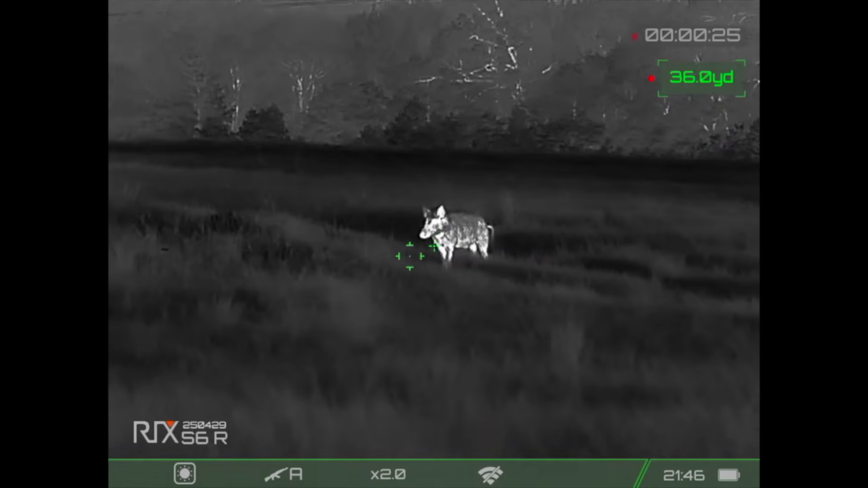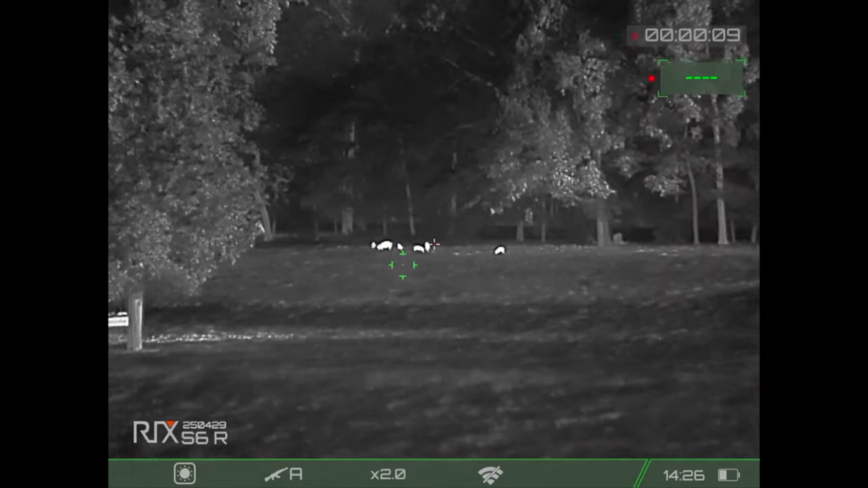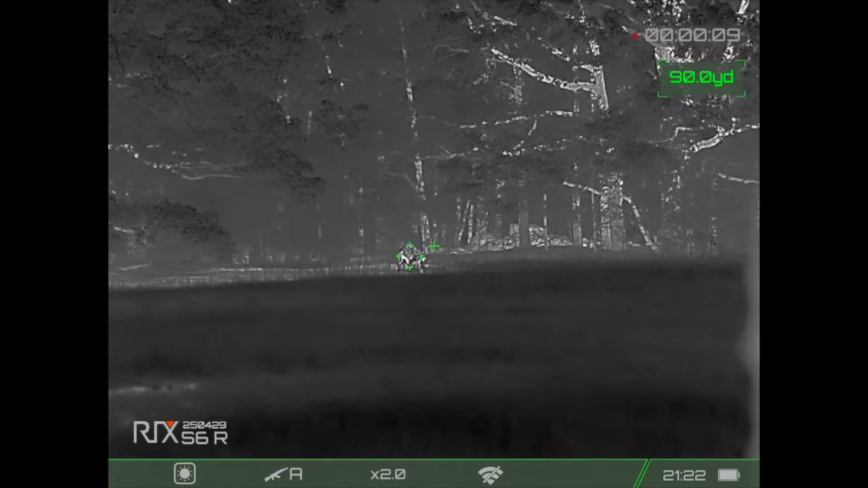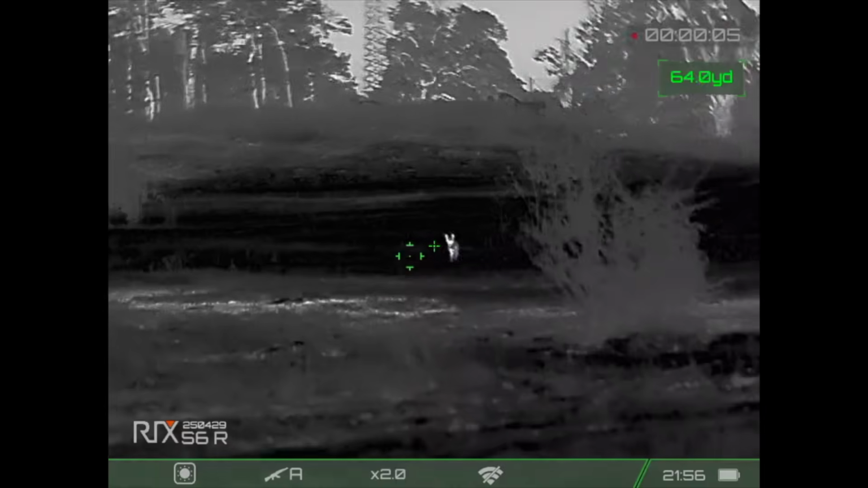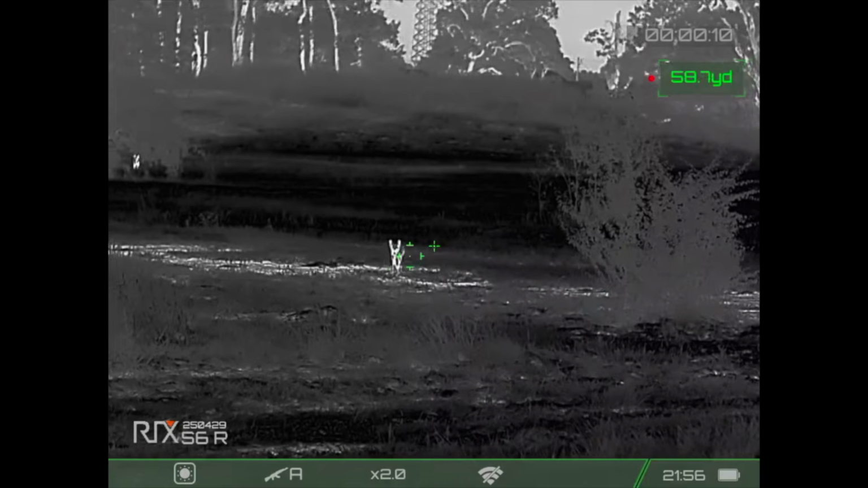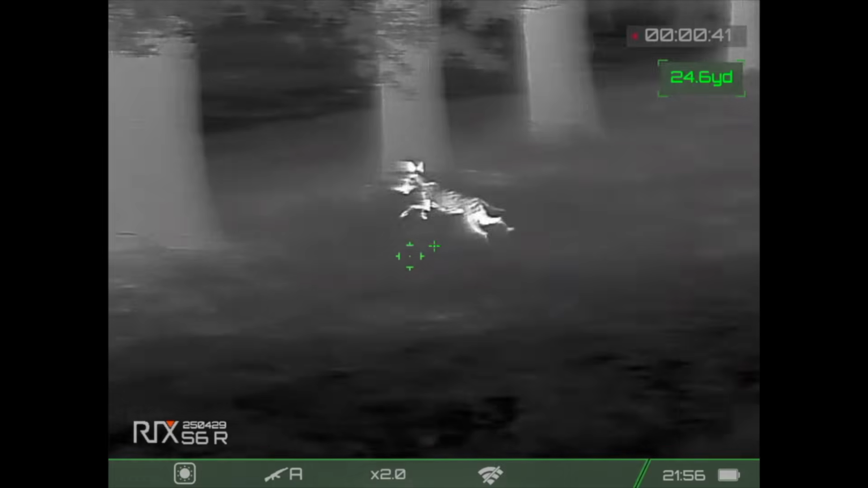It does have, and one of the features new to this Storm 6, because it is not a new scope, although this one is, the new feature about it is the laser rangefinder with the bullet calculation compensation ability built into the scope. The detection range, Rix says, is about 1,800 yards. More importantly, the ID range, I would say on a coyote or hog-sized animal, is going to be about 400 to 500 yards. That's where you can look out at 400 or 500 yards and know for sure without a shadow of a doubt that you're looking at a coyote or a hog or a deer. Now, bigger animals might be a little bit further. Smaller animals, it might be a little bit closer if you're talking about anything smaller than a coyote.